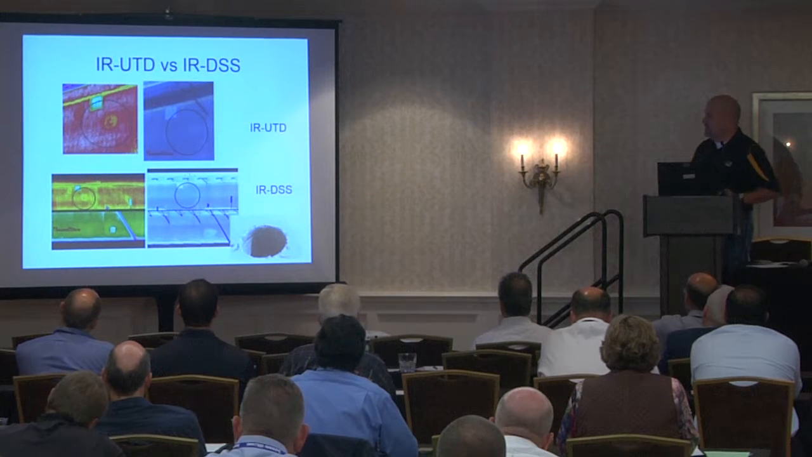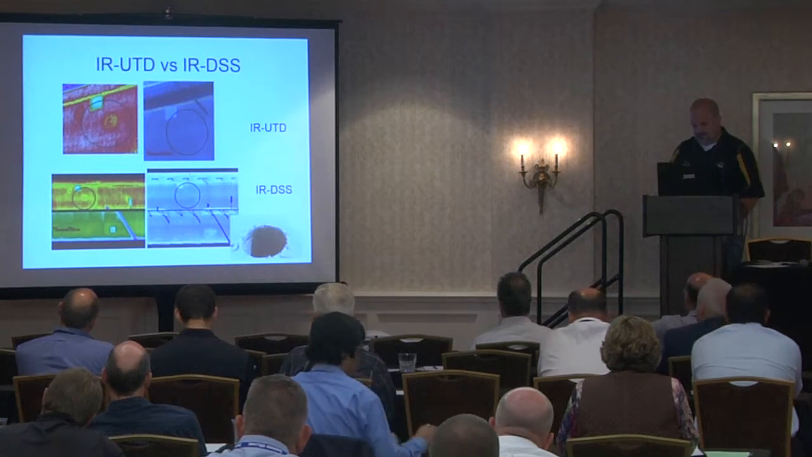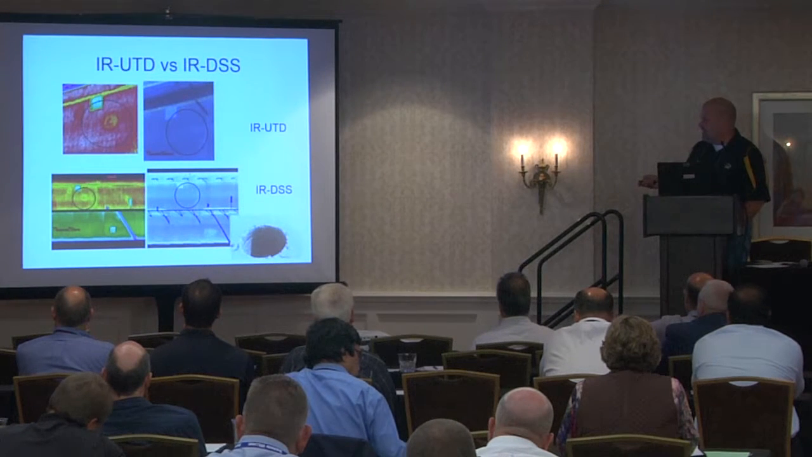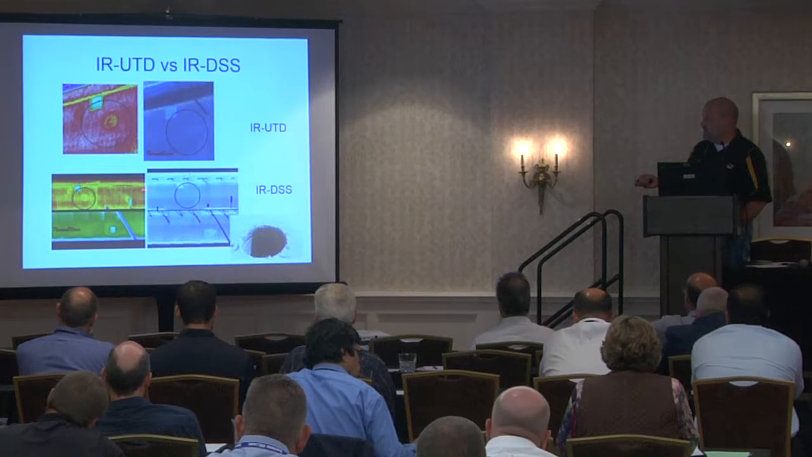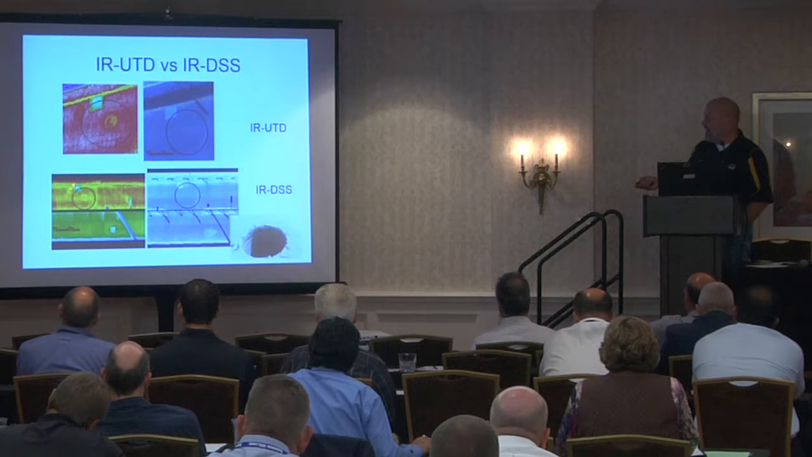How do these two technologies compare? Well, here are some images taken off of a bridge deck that is almost 2 miles long. It was scanned with a conventional IR using the scanning system, and you see here a delamination. This is a core that was taken that shows it was a delamination. This is a patch. This is a conventional IR image.